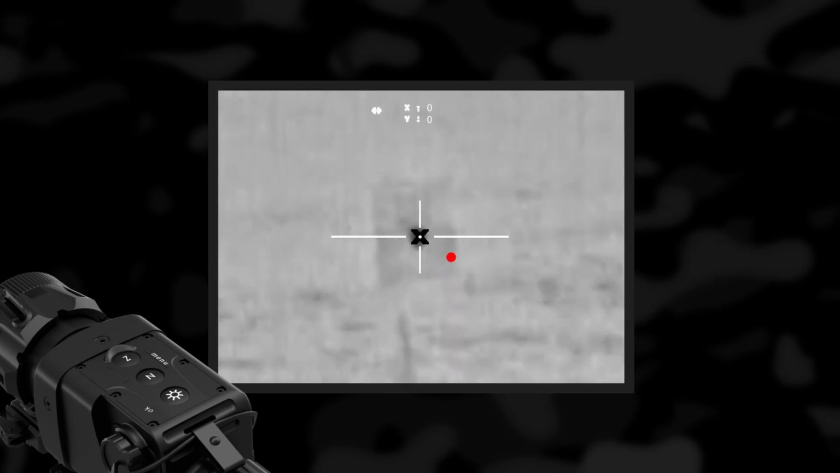For example, if the target is at 100 meters and the hit point is 20 centimeters to the right and 15 centimeters downward from the target mark, the reticle should be moved 4 steps (clicks) to the right and 3 steps (clicks) downwards. By long pressing the brightness button for at least 2 seconds, the zeroing of the device is automatically performed, and the correct zeroing values of X and Y coordinates are displayed.